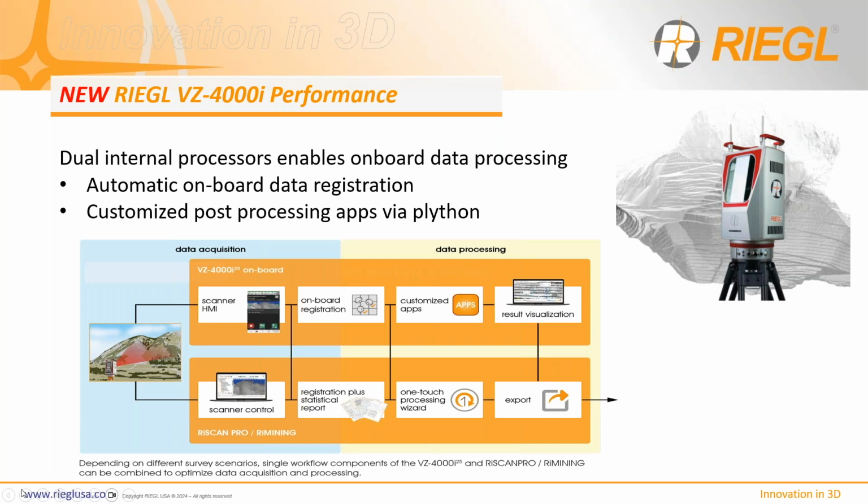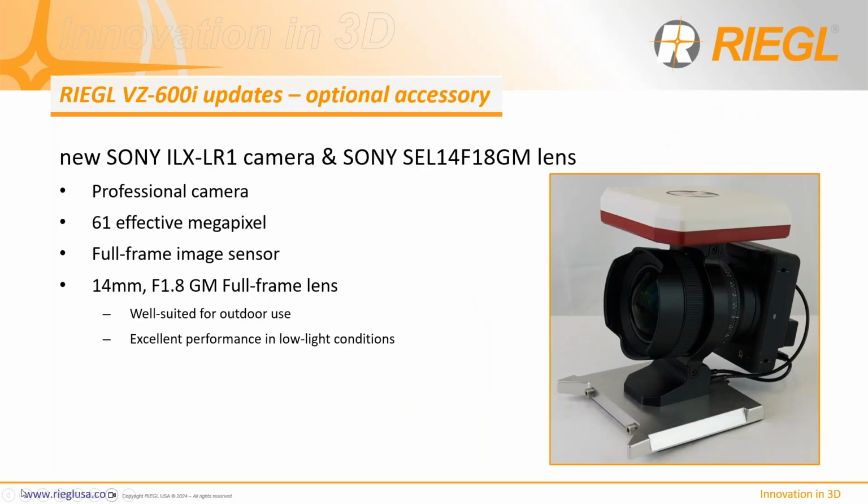So if you know how to code and script in Python, you can certainly make use of this interface and capability on the VZ4000i. Apps you can develop, such as the already included onboard registration. Some other ideas would be coloration of the data or filtering and such. Open and creative to all ideas.